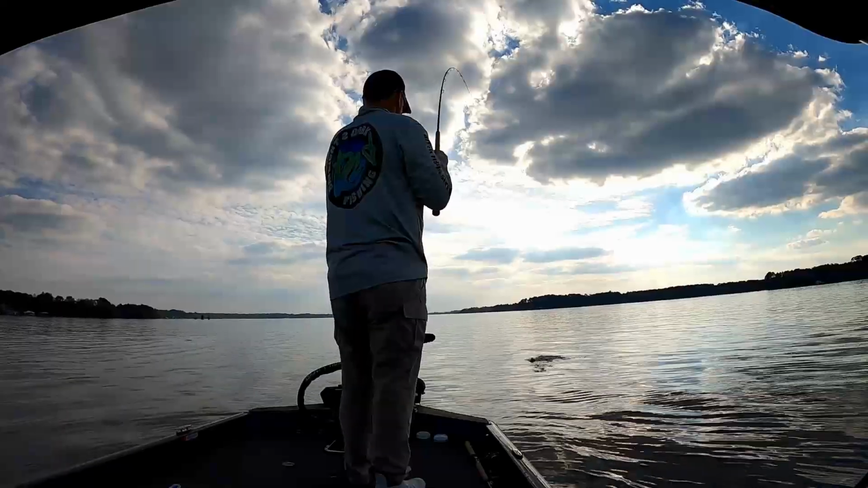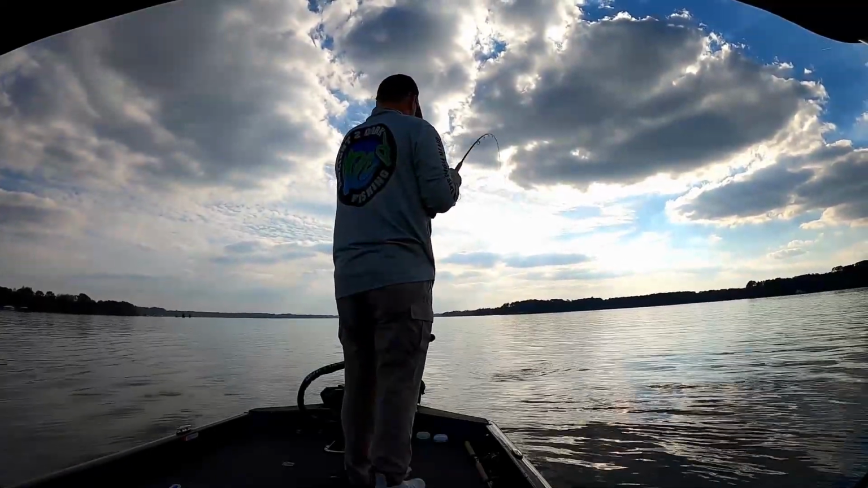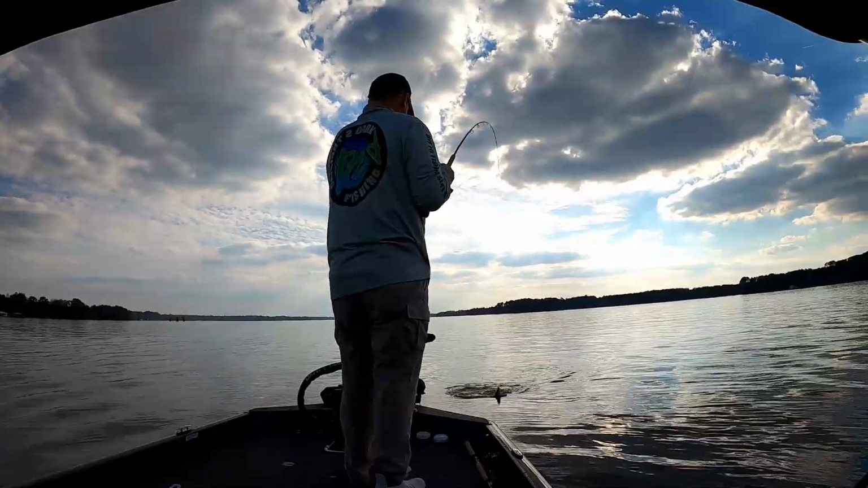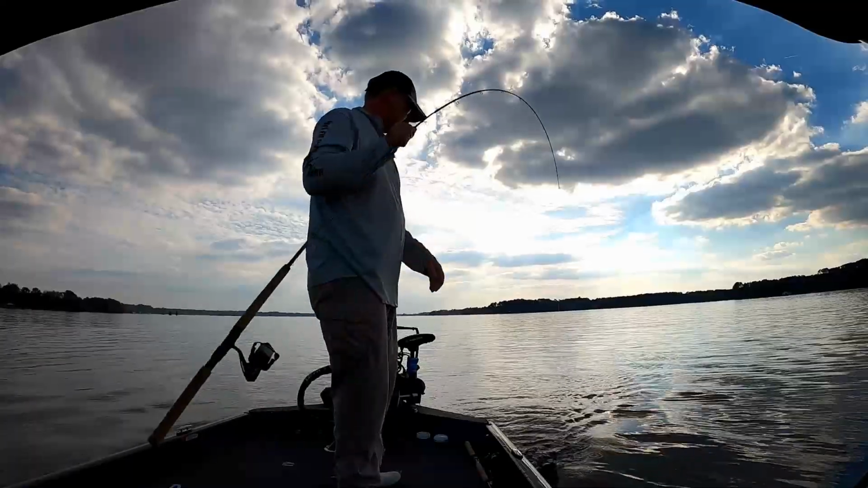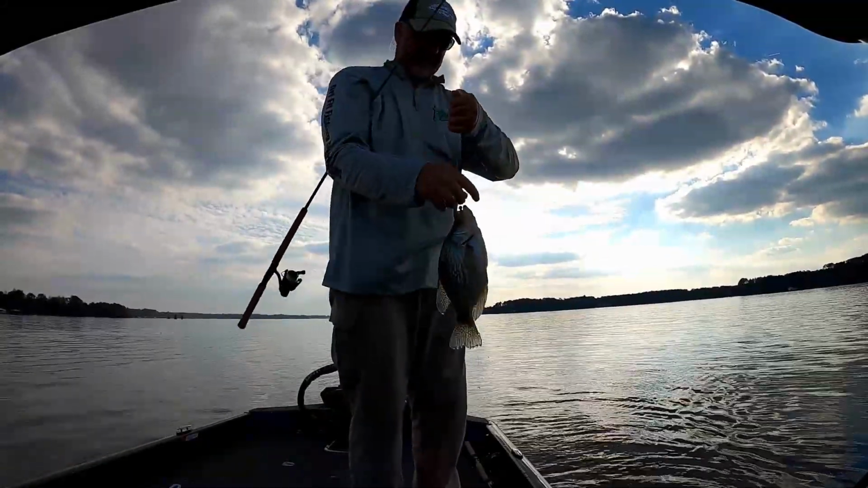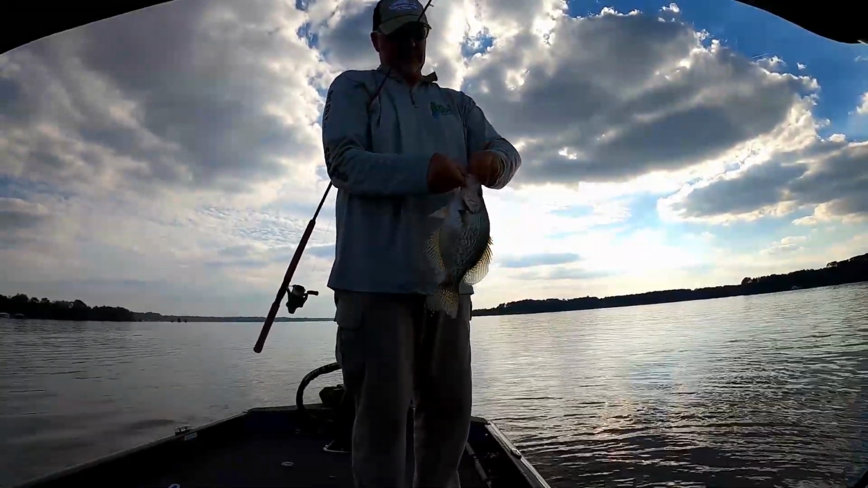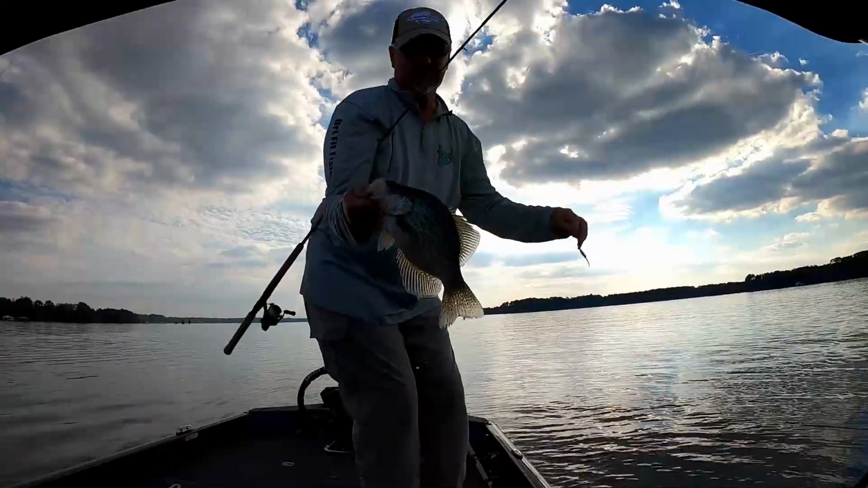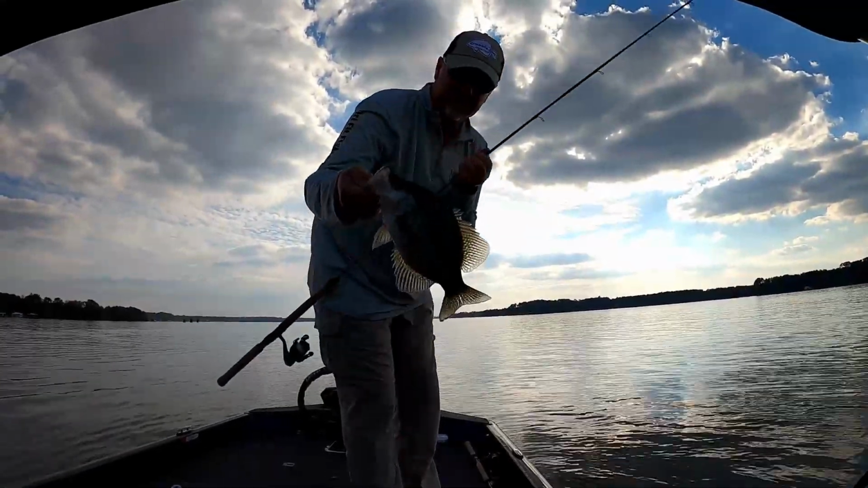Oh yeah, oh nice fish. I can feel the thump with this little graphite rod really good, guys. This is a nice rod. This is definitely what I'm gonna be using from now on. Another beautiful crappie, Lake Blackshear.